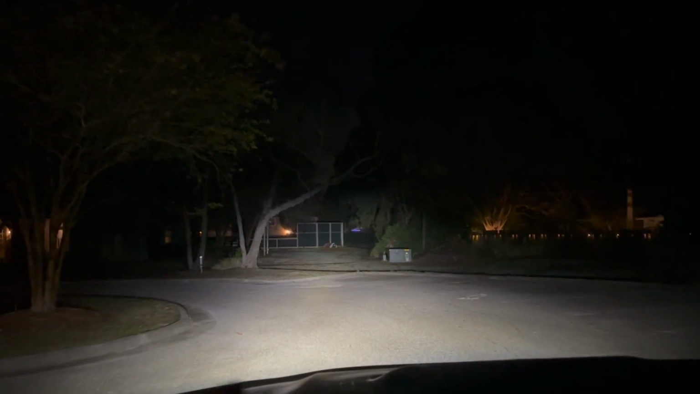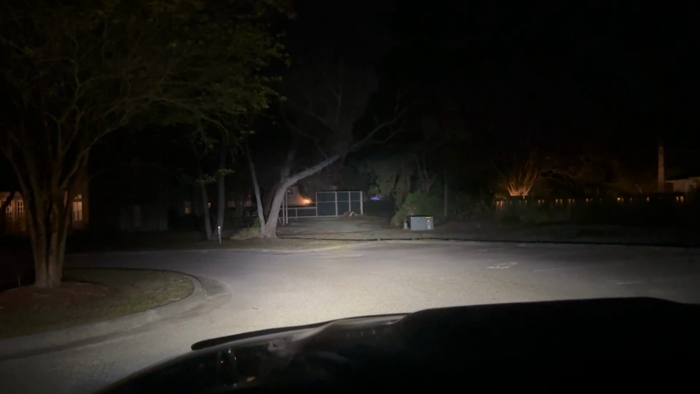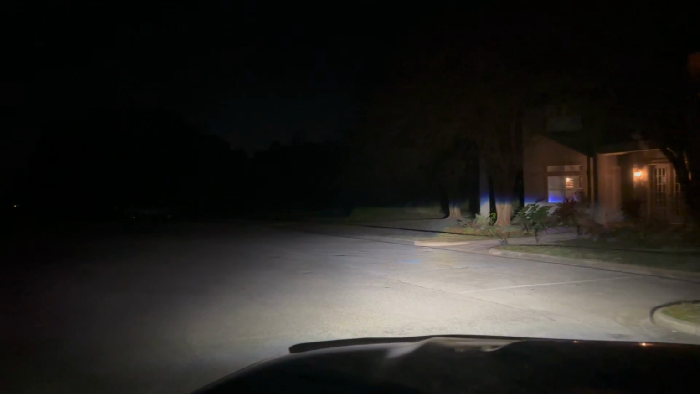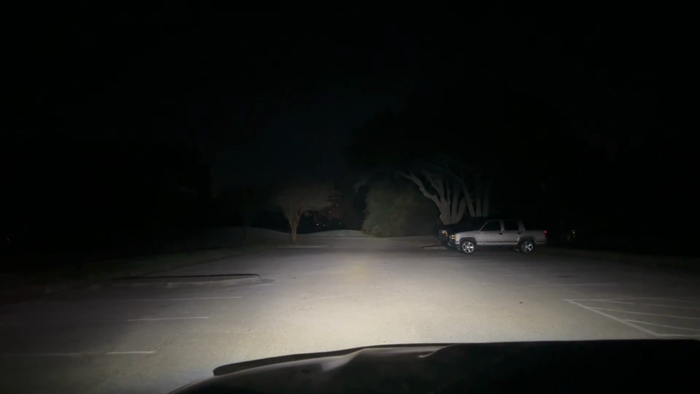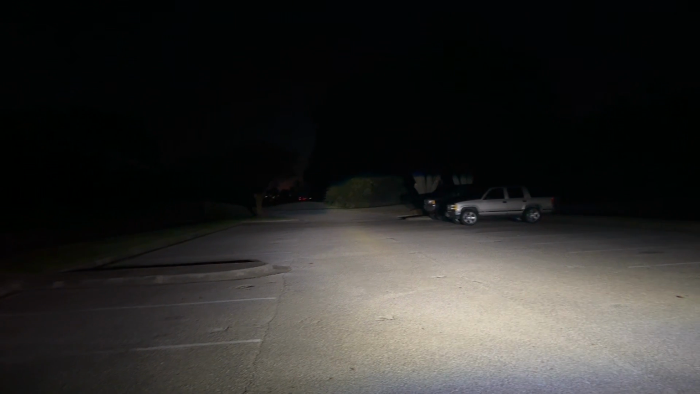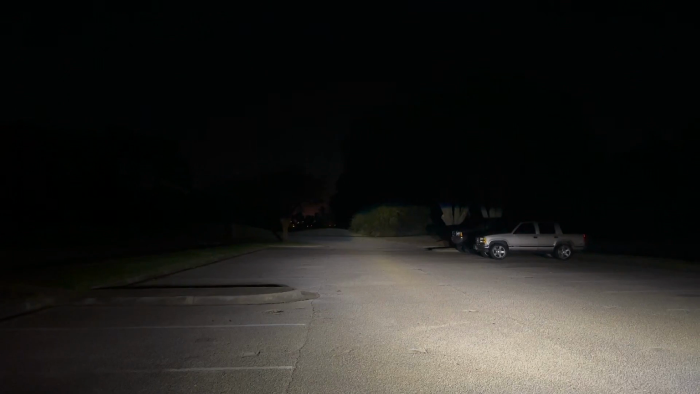Brights are decent. Park right here, so the brights will probably fill that up. Turn the brights off. Brights actually shoot up pretty high. Turning left again, you can see pretty good while turning. Turn our brights on. Brights off. On the camera, I realize that it's not picking it up, but it goes all the way down there to the trees and the little bit of grass down there. That's probably easily, man, 300-400 feet away, I'd want to say.